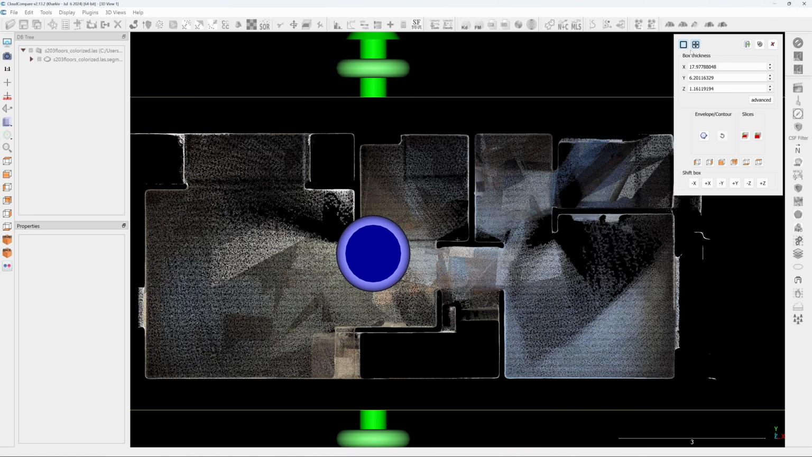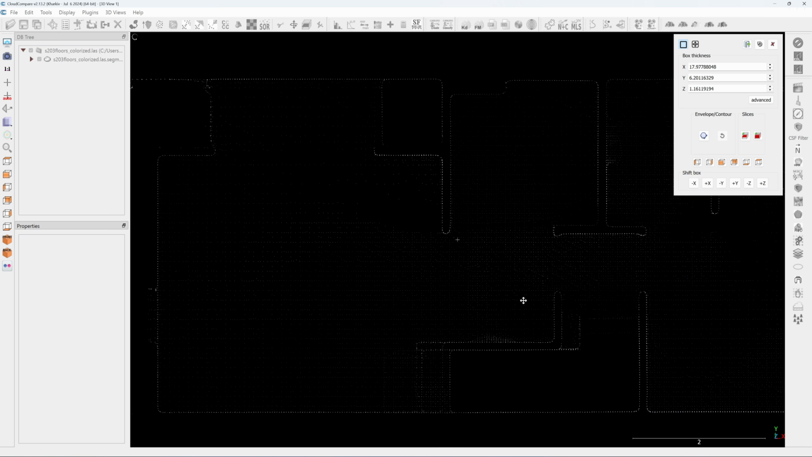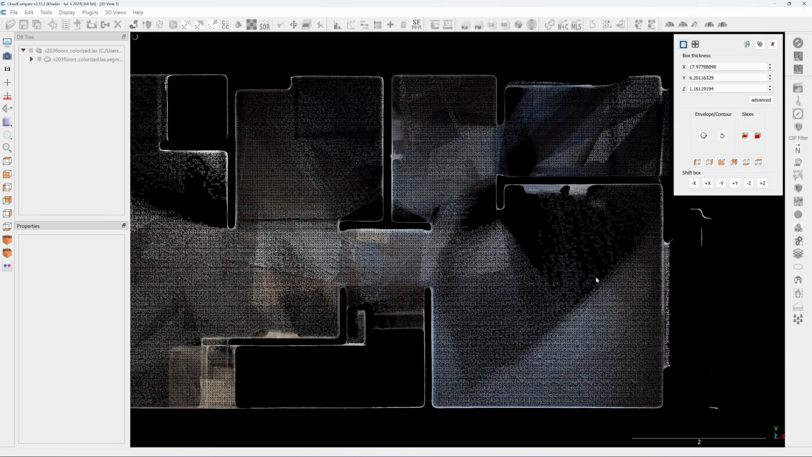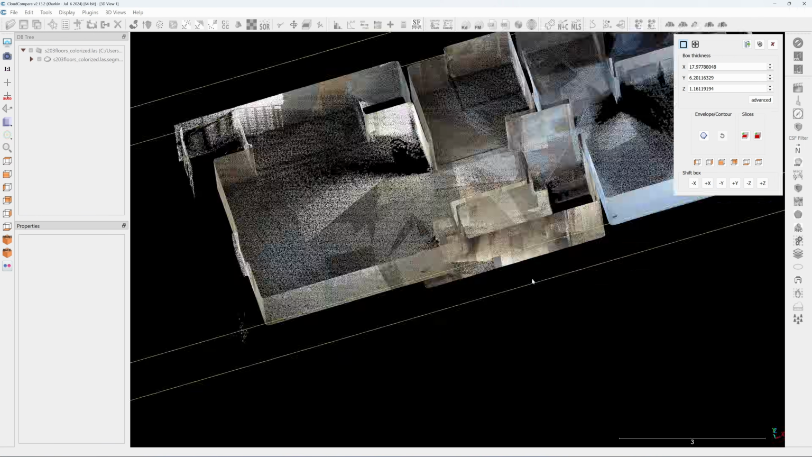Let's check the parallels of the wall. Yeah, the corner of the wall is round, same as the C1. Yeah, parallels. And the wall gives a right angle. So it gives a good precision with the SLAM algorithm, same as the C1.